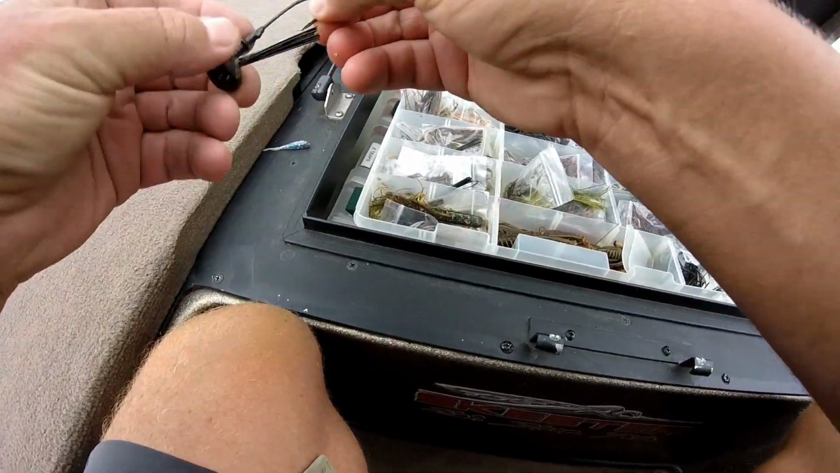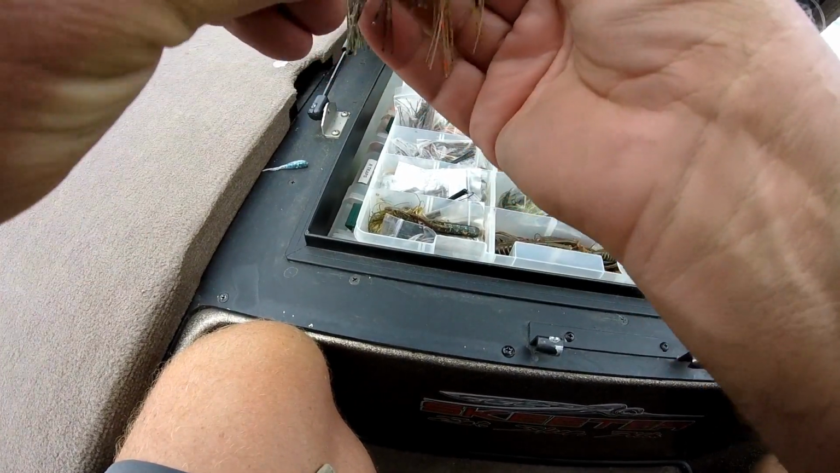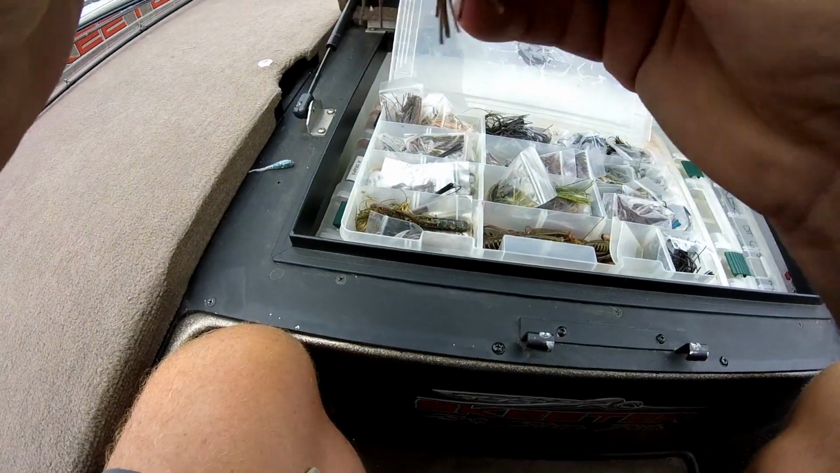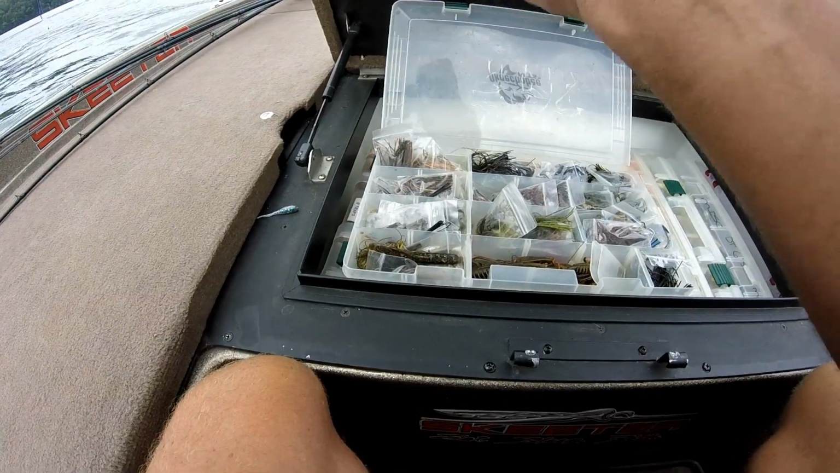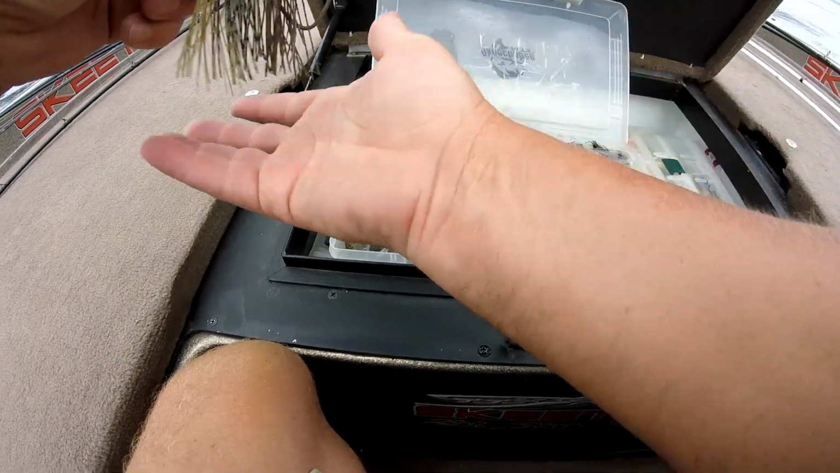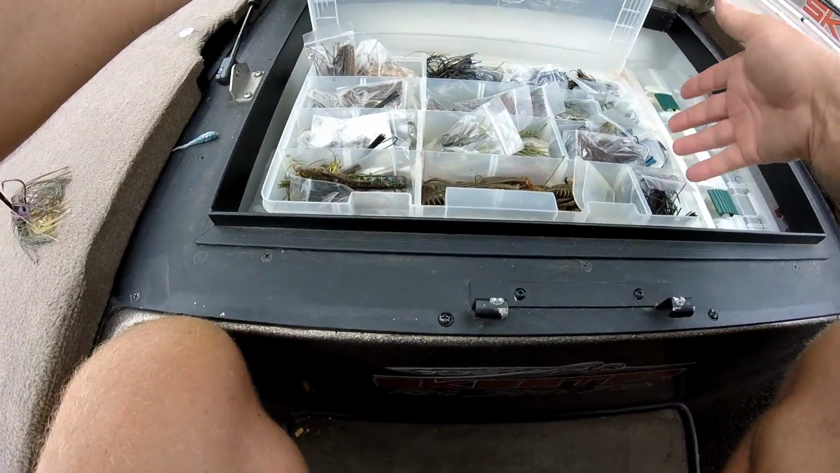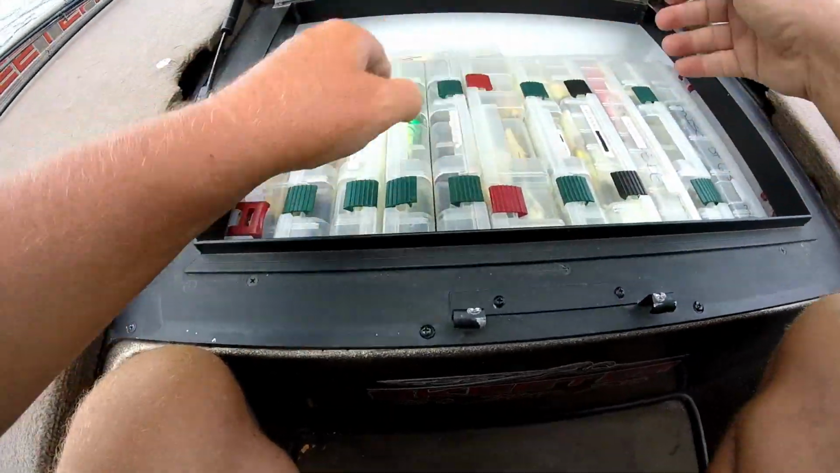I think I end up putting on a bluegill color skirt on a football jig, and then I'll later grab a swim Senko and put it on as a trailer, and I think it mimics a bluegill pretty well. Where's my Senkos?